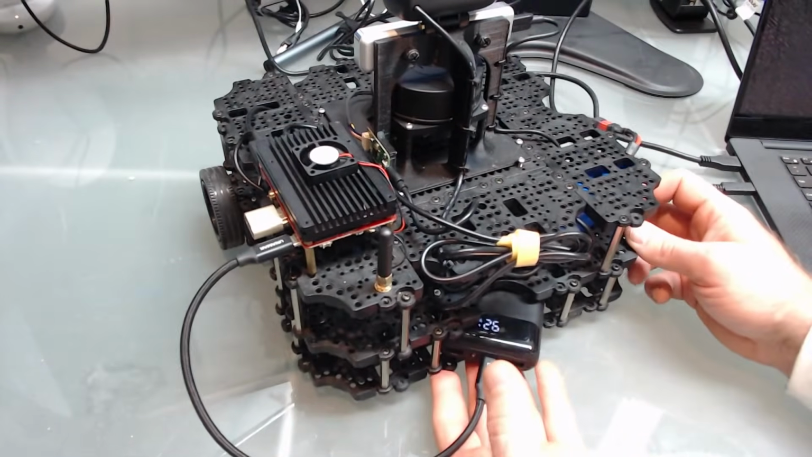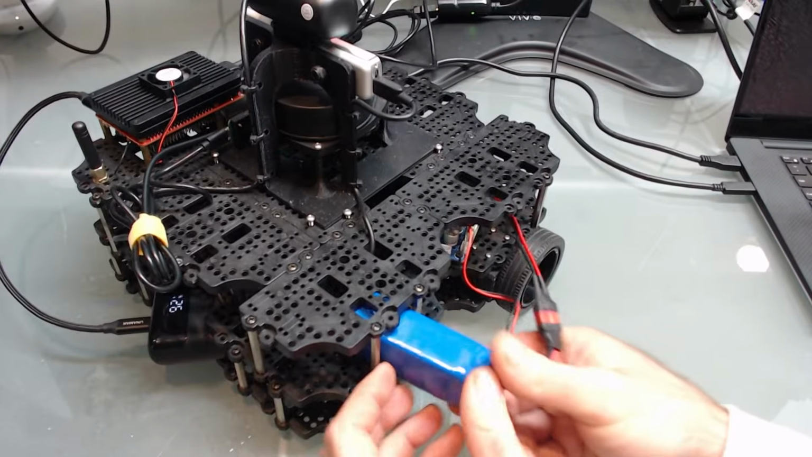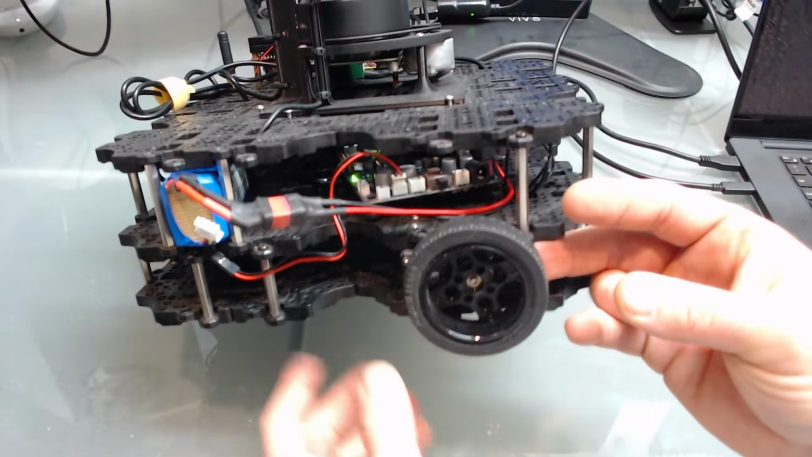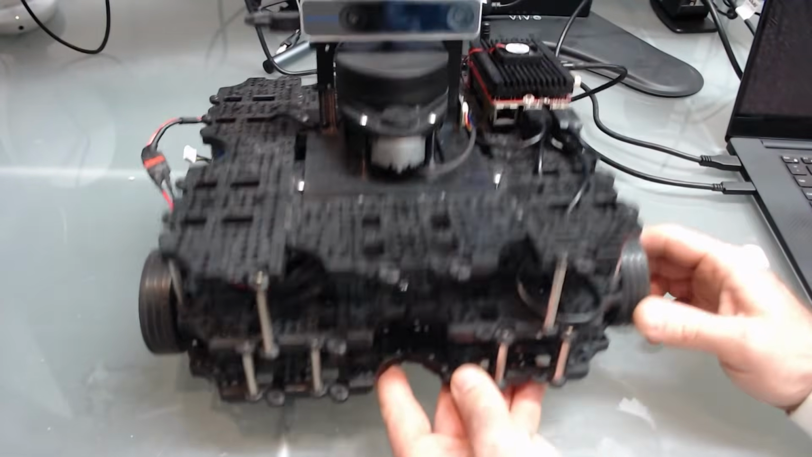And then for the actual movement, for the robot to move, we just have an 11-volt LiPo 3-cell plugged in there, hooked up to a Robotis, I can't remember what microcontroller that board is, and then it's connected to these Robotis Dynamixel servos.